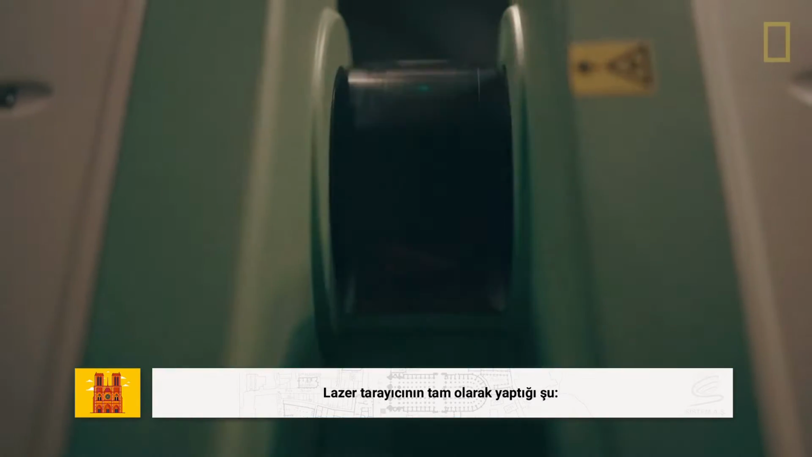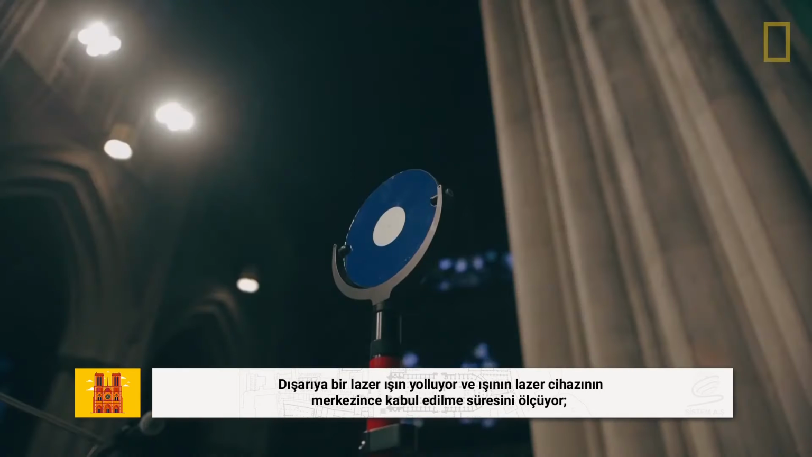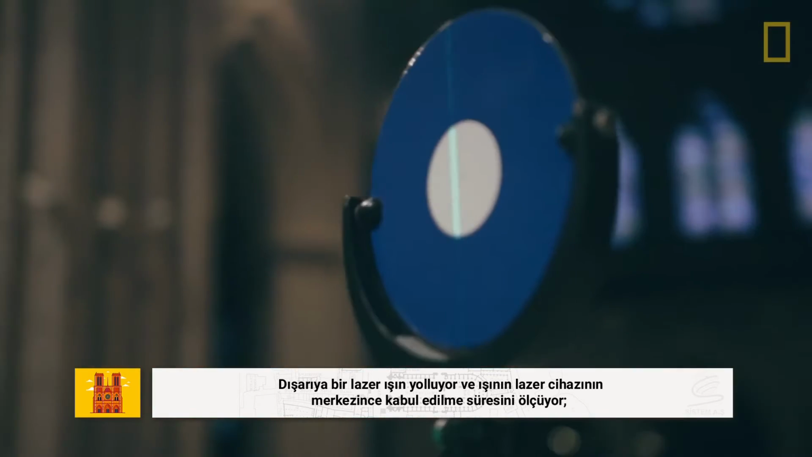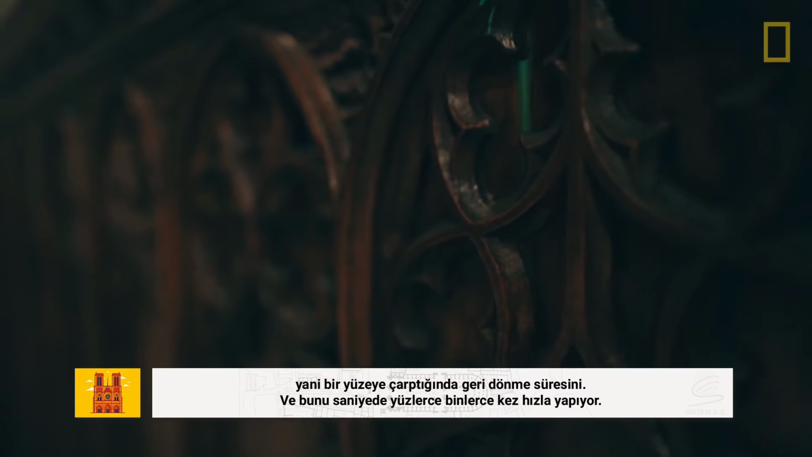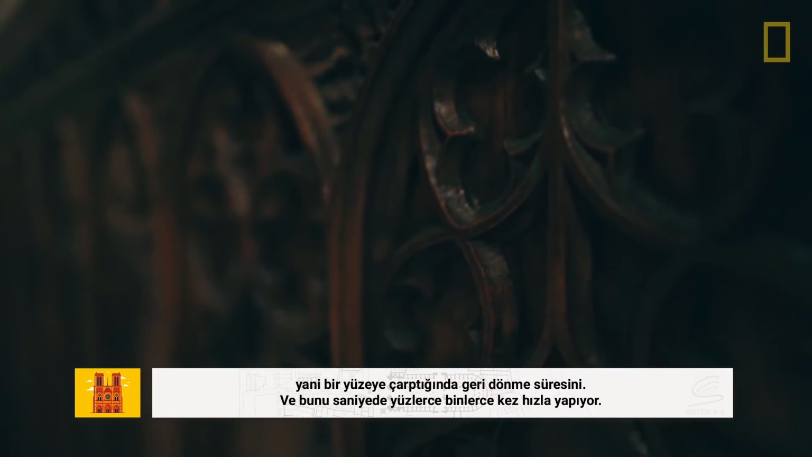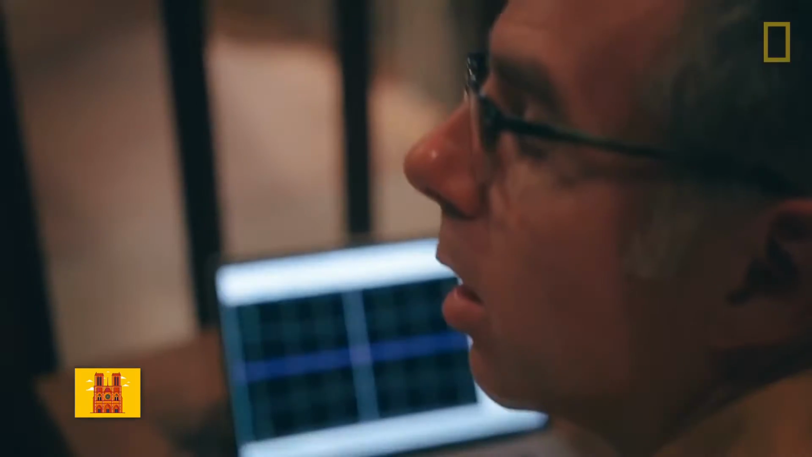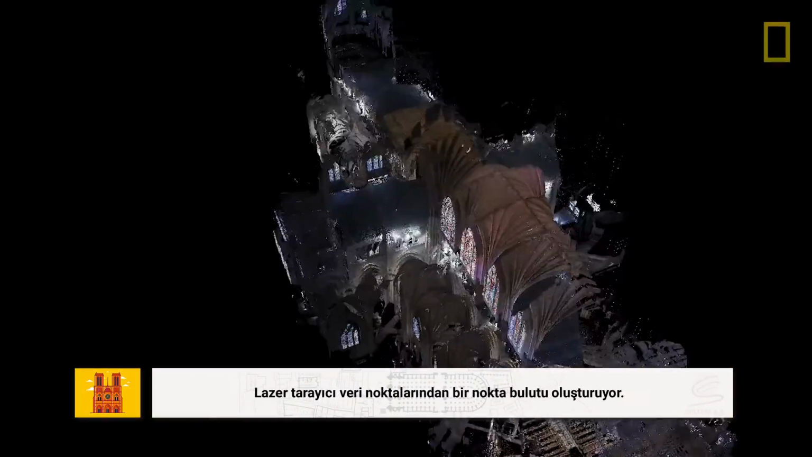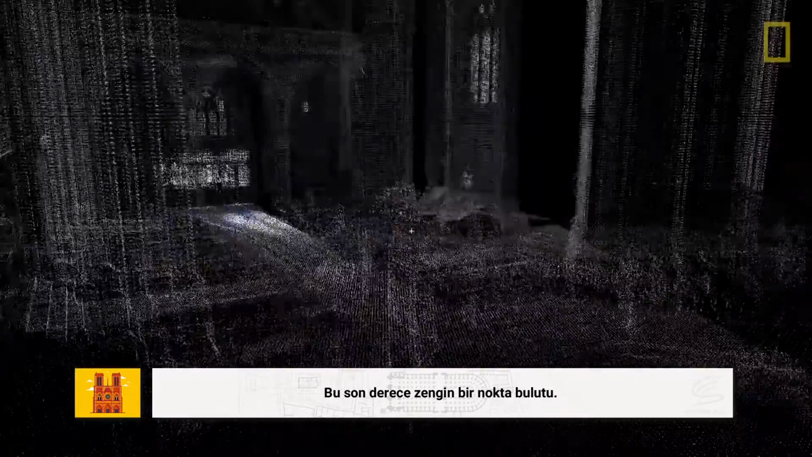And so what the laser scan actually does is it sends out a beam, and it measures the amount of time that it takes for the beam to be emitted from its little laser device to whatever it hits, and then the time that it takes to come back. So it's doing this at a speed of hundreds of thousands of times a second. So it generates a whole cloud of data points that's extremely rich.